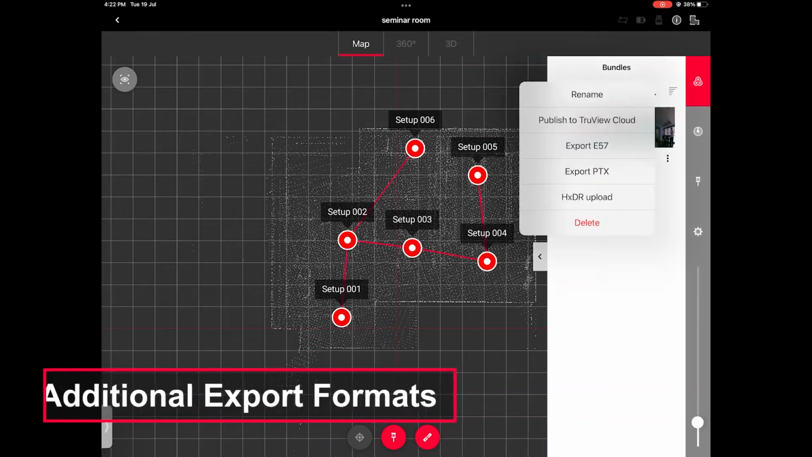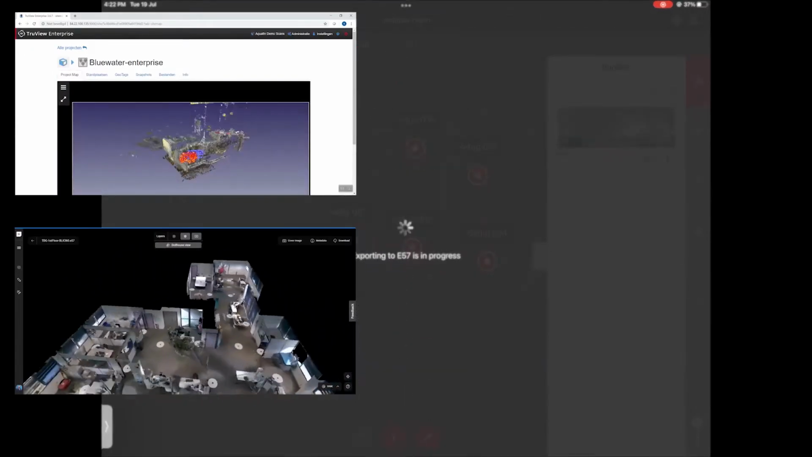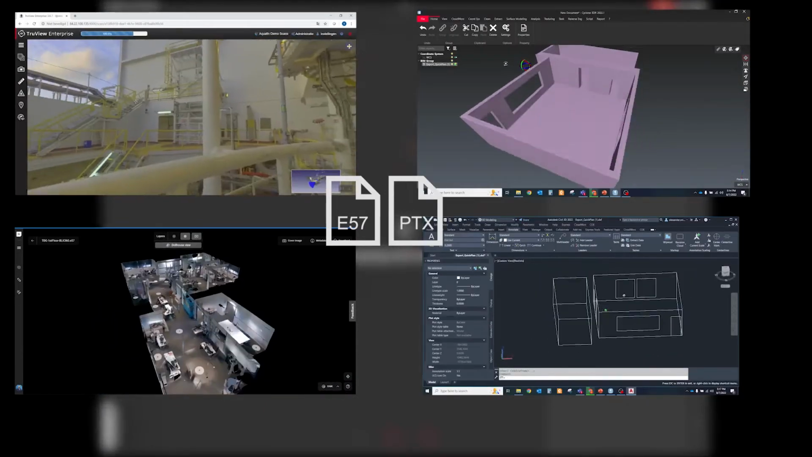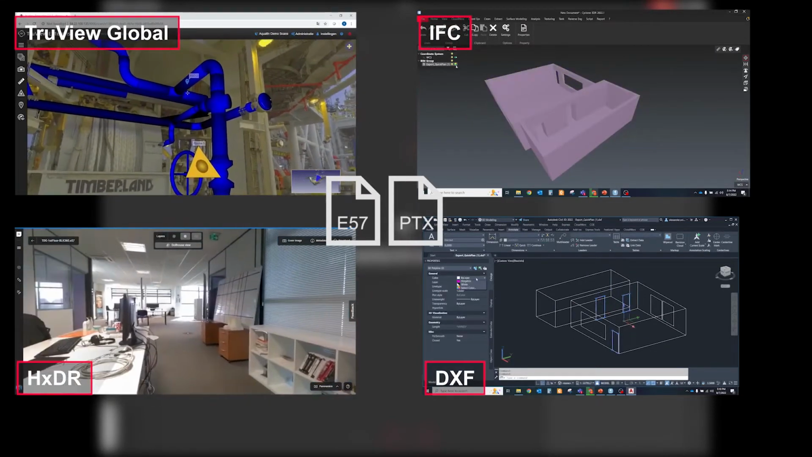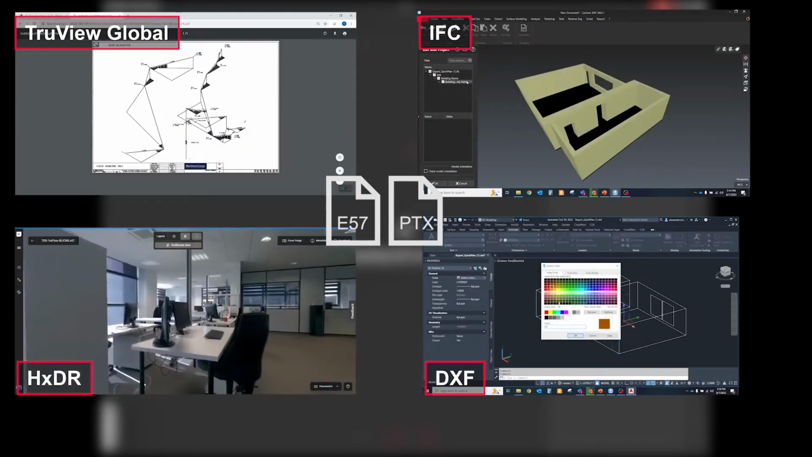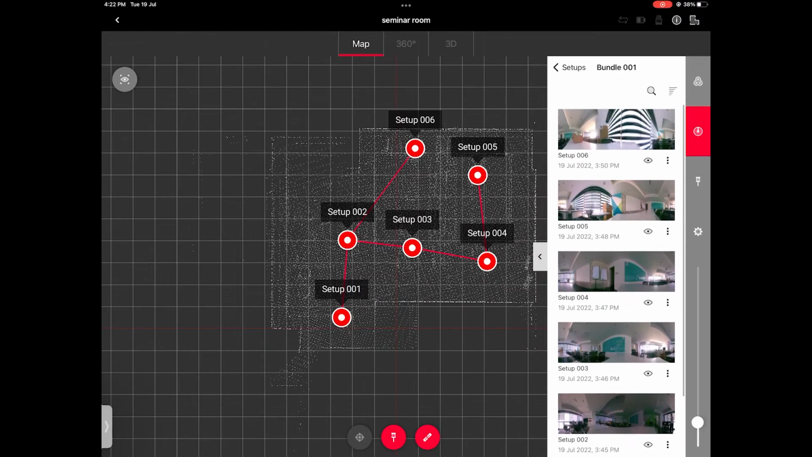And the last section of improvements is support for additional export formats. At the moment it includes TrueView Cloud, E57, PTX, HXDR. And with the QuickPlan plugin you'll be able to export also DXF and IFC formats. Additional formats expand your workflow capabilities, so you could export data in the field directly from your phone to the office or share it with the customer via cloud platforms and skip the steps of downloading, importing and registering the data on your desktop computer.